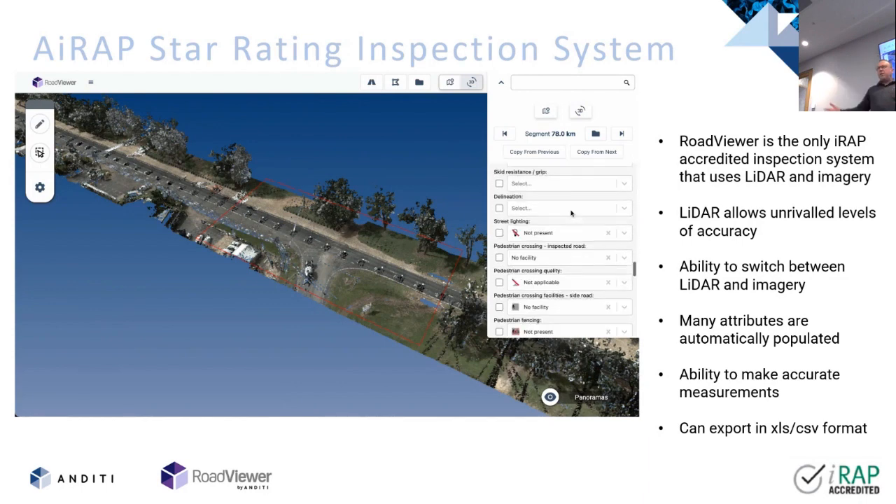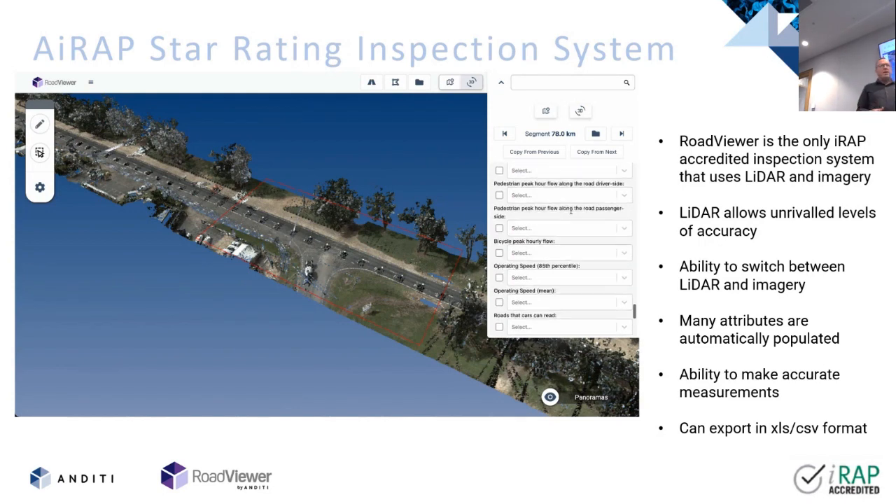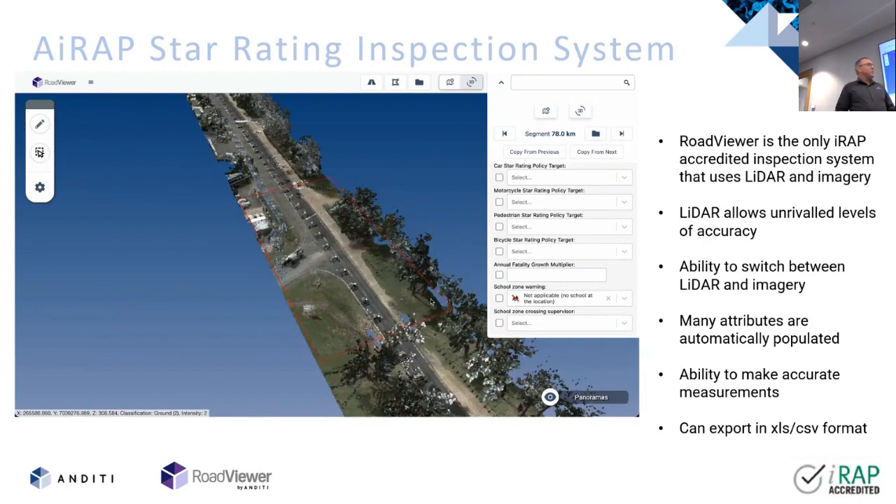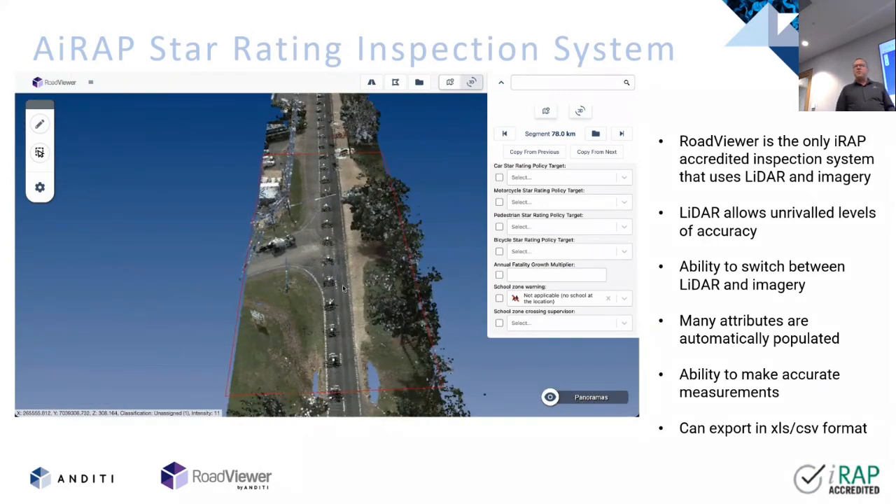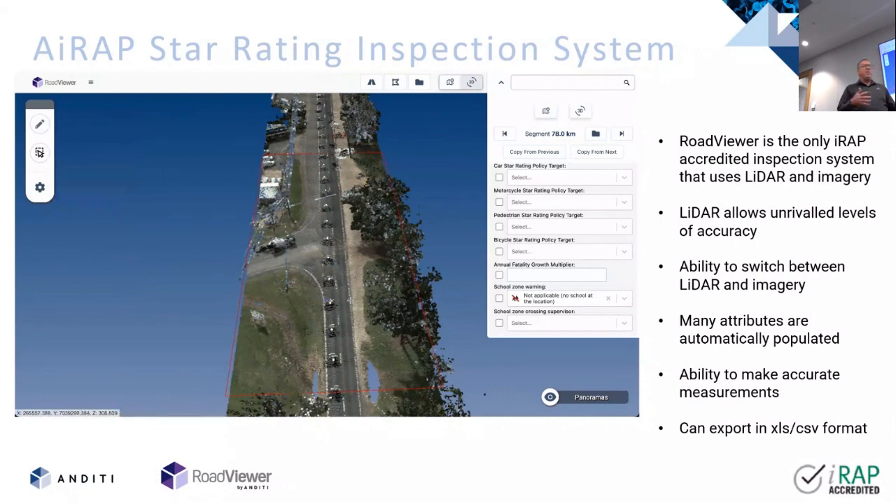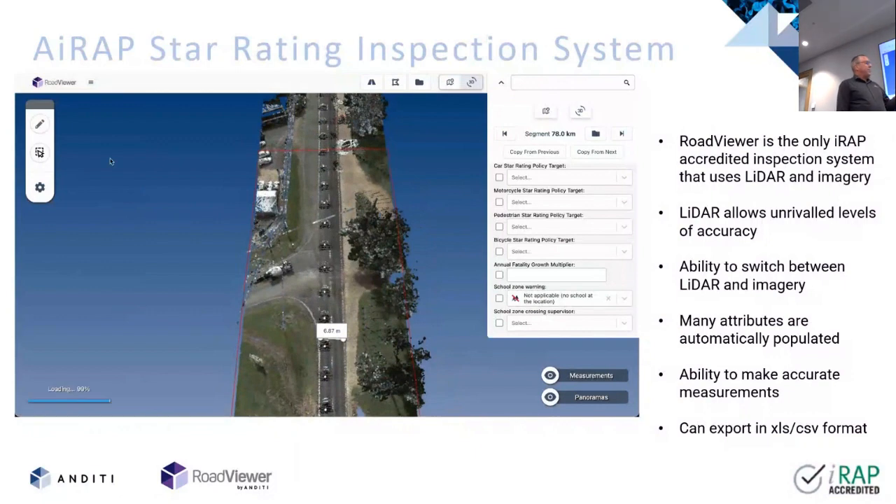So we automatically create most of those attributes using processes Peter talked about before. But you've also got the ability, as traffic engineers, as road engineers, or whatever position you're in, to make edits to these and to adjust. As you saw before with Matthew showing the Vita demonstrator, you can apply those same techniques within RoadViewer. But you have the ability, like measurement.